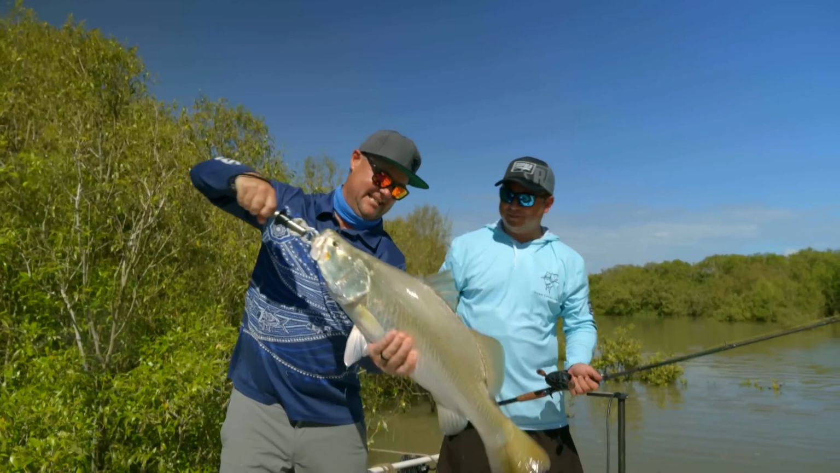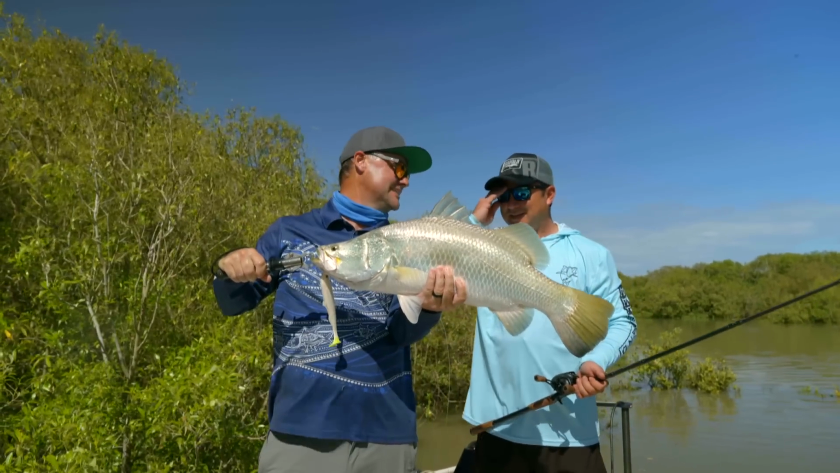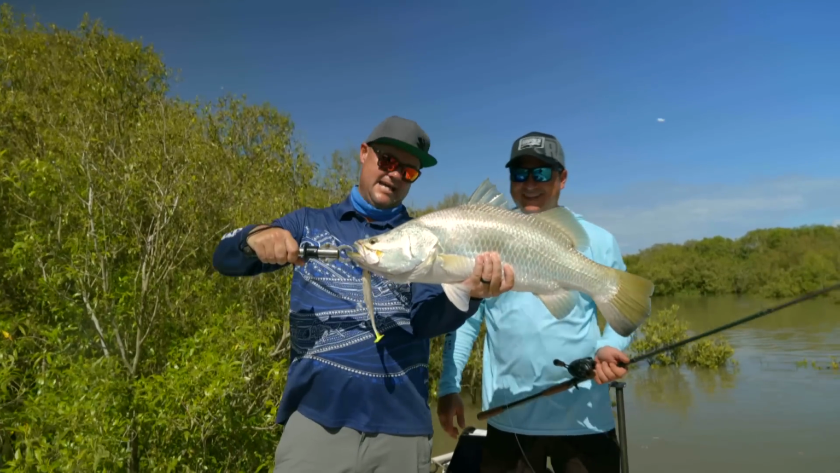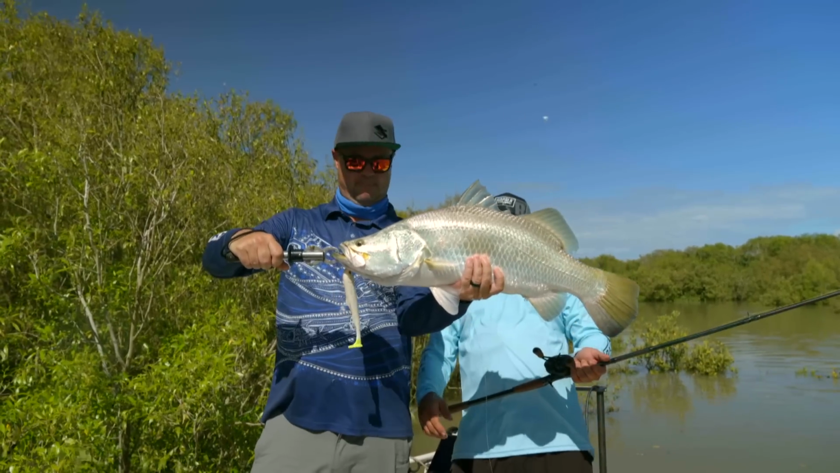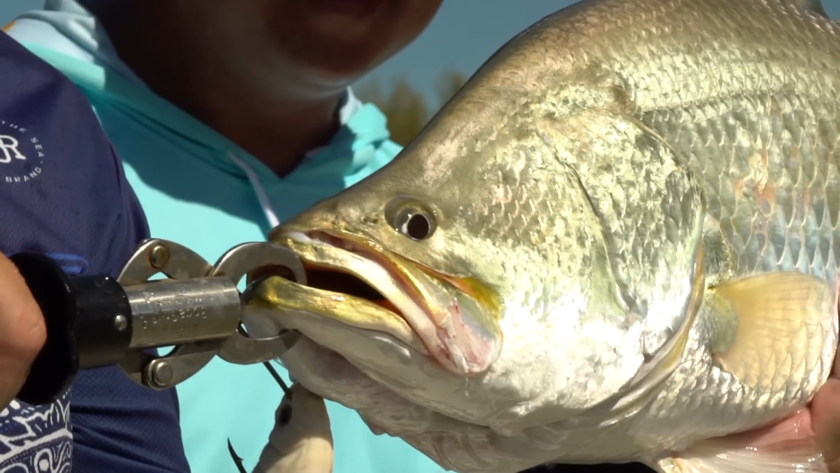Isn't that a pretty fish? That is so beautiful. Look at those dorsal spines. That's as pretty as they get. I've had them in my chest, my arm, everywhere. Let's not do that today. How big's that fish? He'd be 74, 75, something like that. I would have said 73, but if you want to talk up, you can.